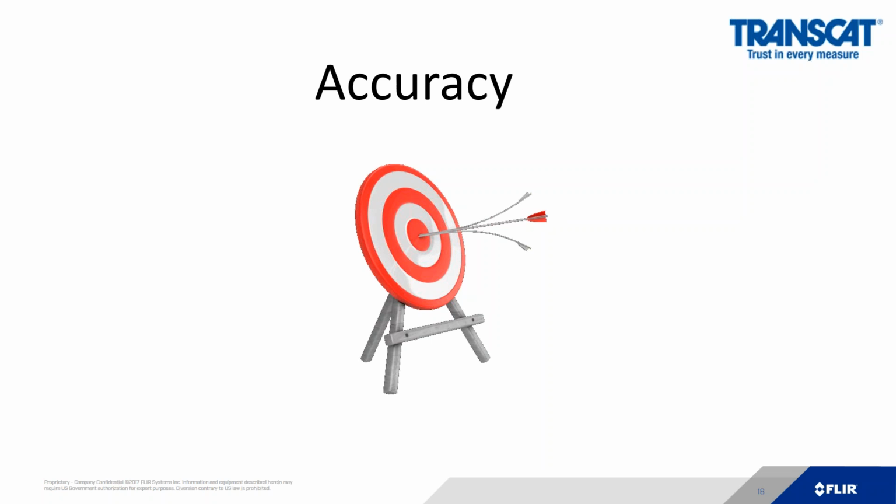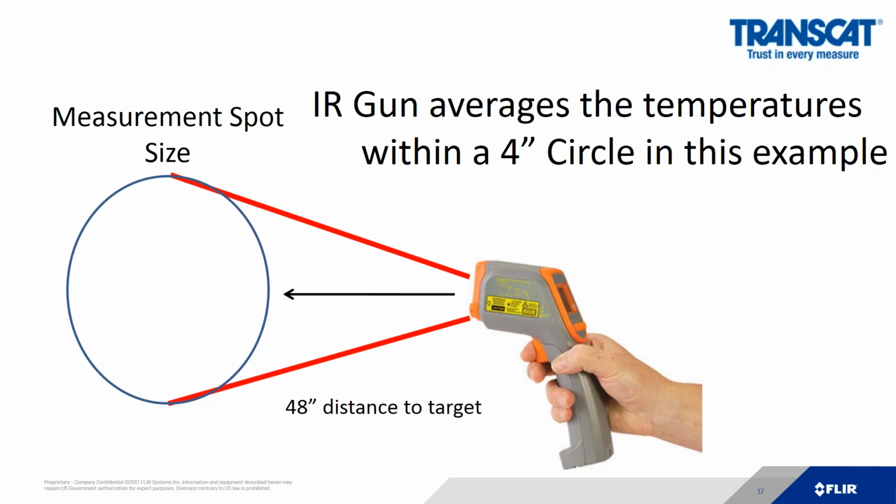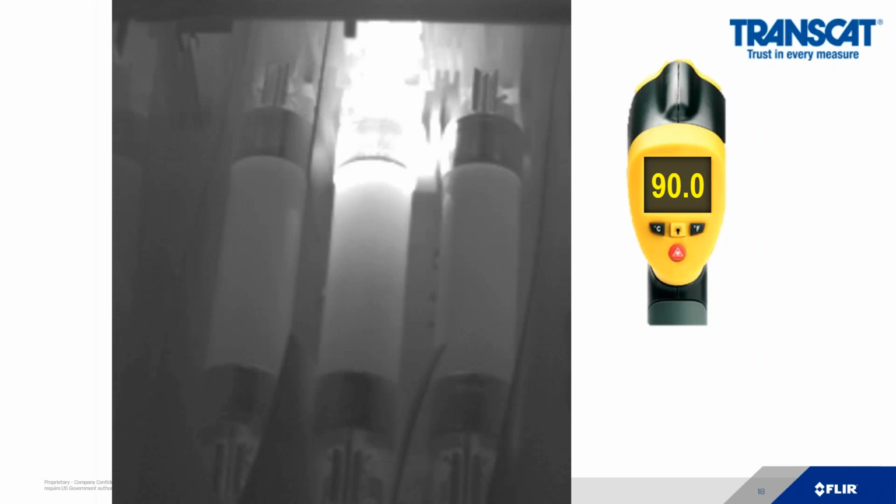We're now going to talk about accuracy. Now, everyone who's had a spot gun, hopefully you've looked on the side of it, because on the side of it, the spot gun tells you its spot size ratio. Now, the problem with a spot size ratio is it's hard to understand what that practically means. So if you have a 12-to-1 spot size and you are 4 feet away, or 48 inches away, your measurement area is 4 inches. Now, that may not seem like a big number, but trust me, it is when you start looking at your targets.